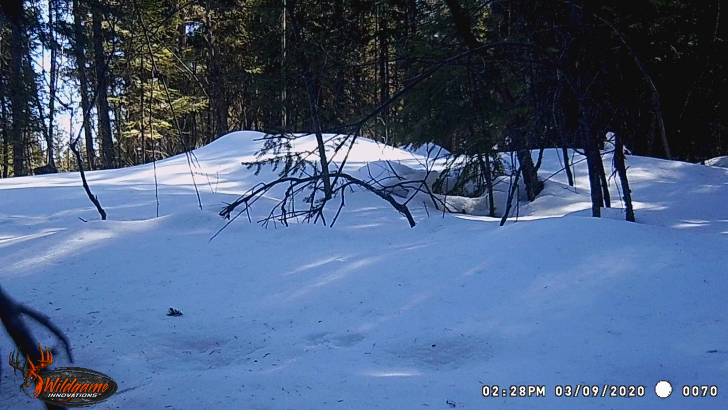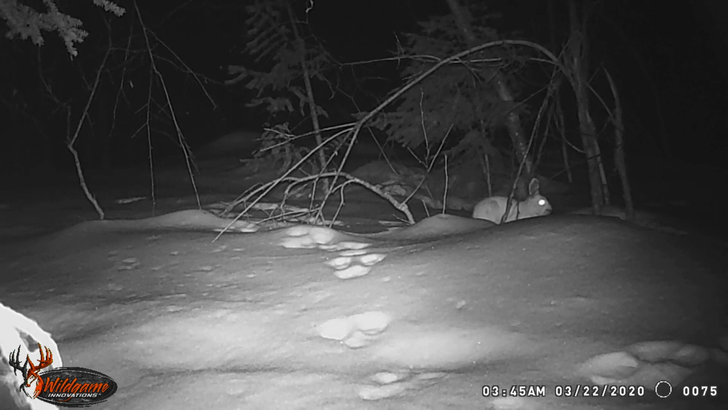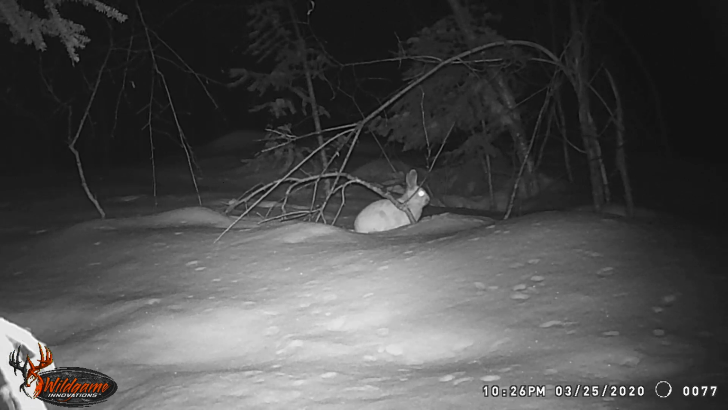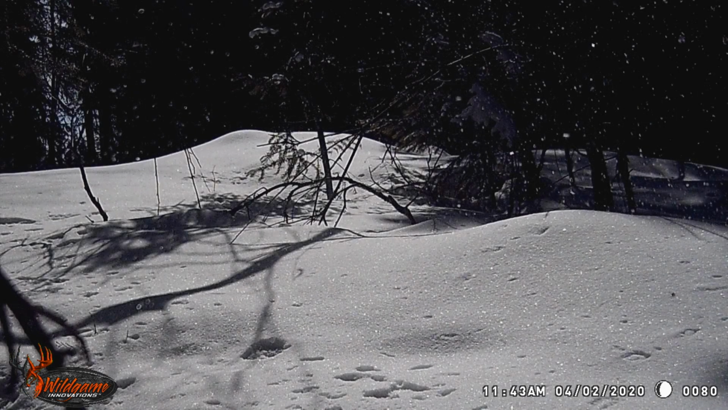And you can see how deep the snow is getting now. When there's no snow there, you can see back to the shop. And there's the rabbit again. Now we're into March now, and he's still hanging around. I think we first saw him towards the end of January, so a couple months now this rabbit's been hanging around there just doing his thing. And you can see it's snowing there a bit, guys.